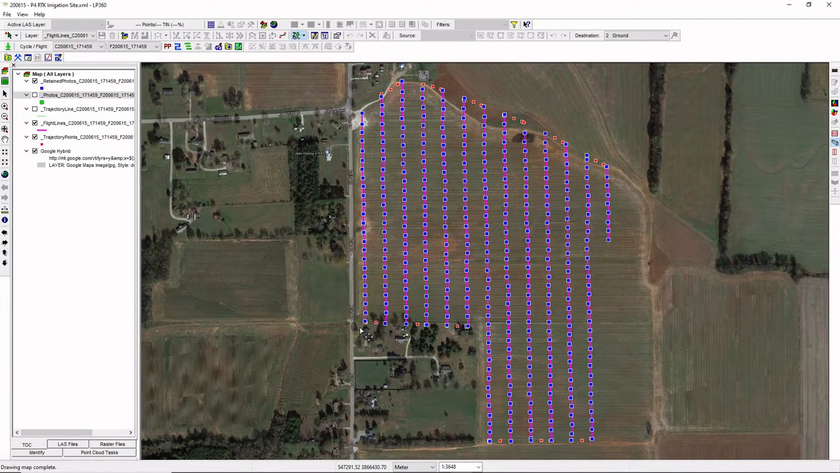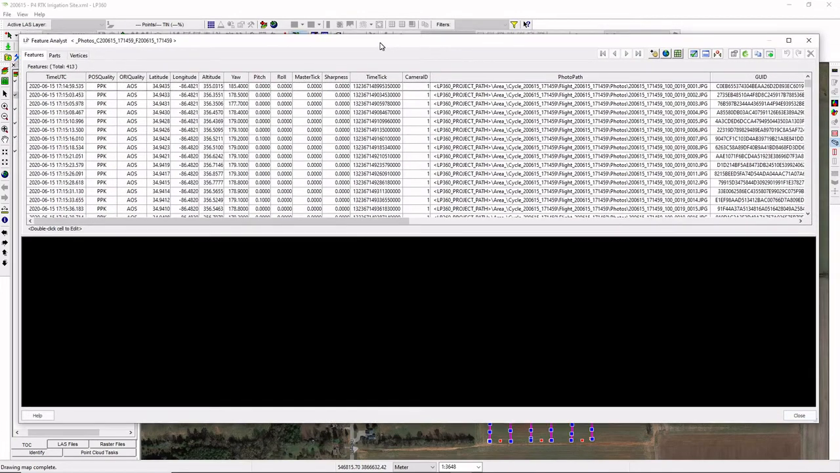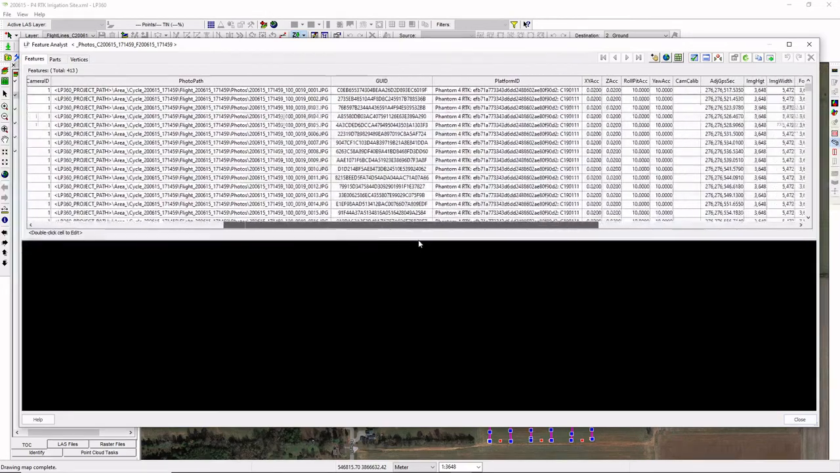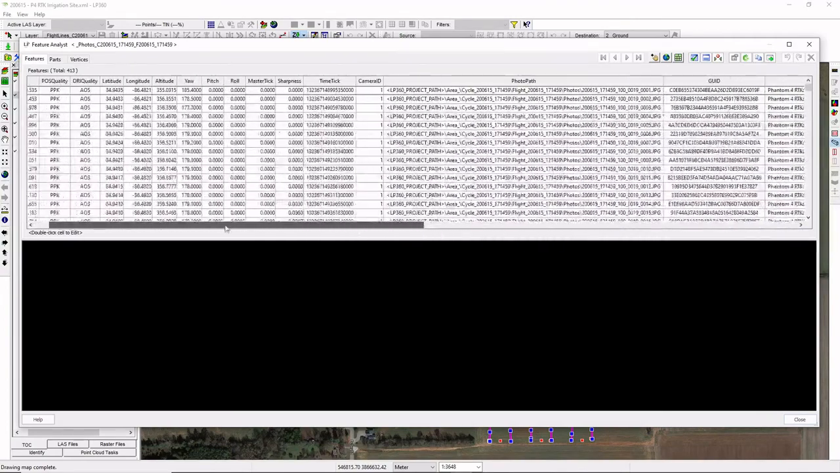If I want to check that the Exif tags were updated correctly, and I do have the proper positioning in my photo centers, one quick way I can do that, if I select my photo layer here, I can right click and bring up Feature Analyst. This is a tool within True View EVO that allows us to look at the metadata about features on a layer in our map, in this case our photo centers. And that will give me a view into the individual images and all sorts of useful metadata and tags about what's associated with that particular image.